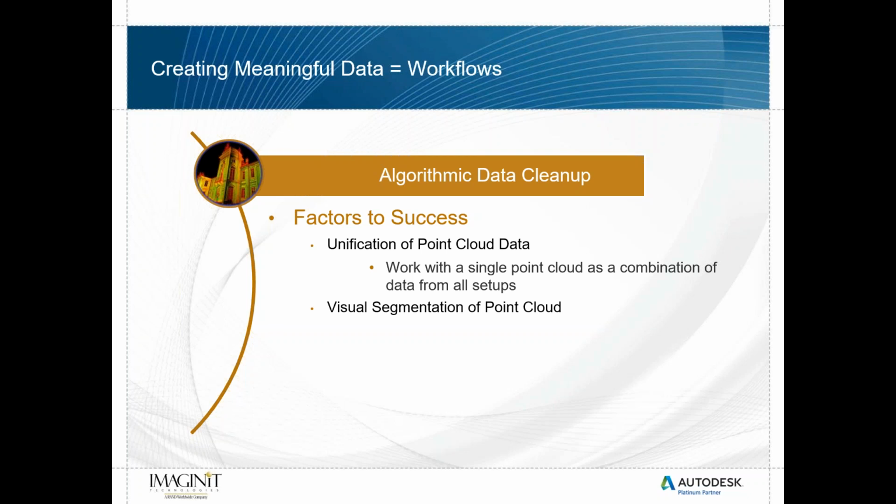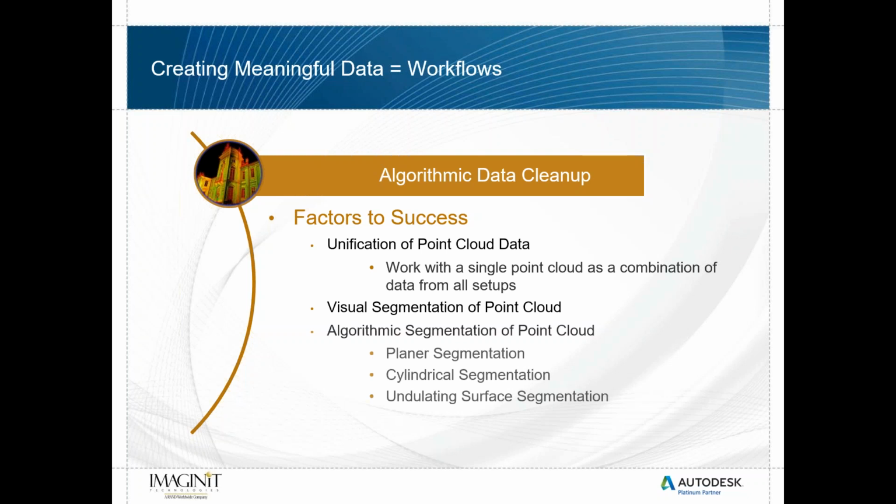We can do visual segmentation of a point cloud, meaning we can break that point cloud apart when needed and only, in the case of the image at the top there, use part of a building. We can break out the data from the point cloud, whether it's on a planar segmentation, cylindrical segmentation, or undulating surface segmentation.